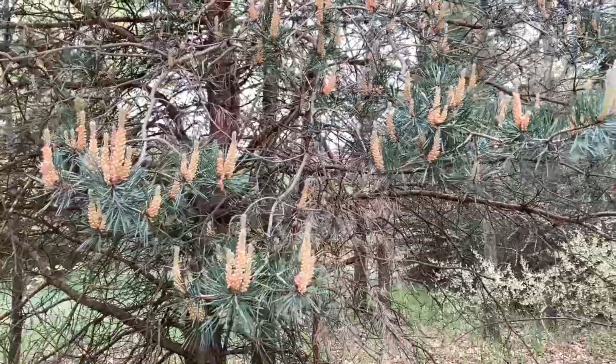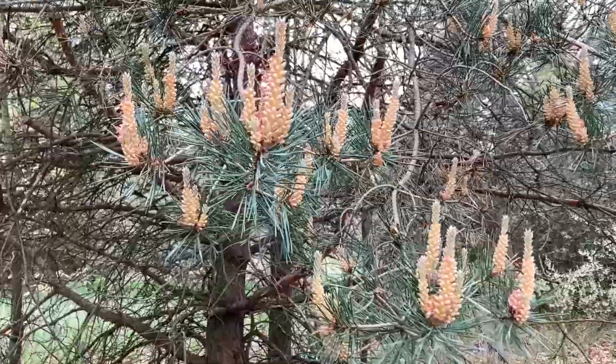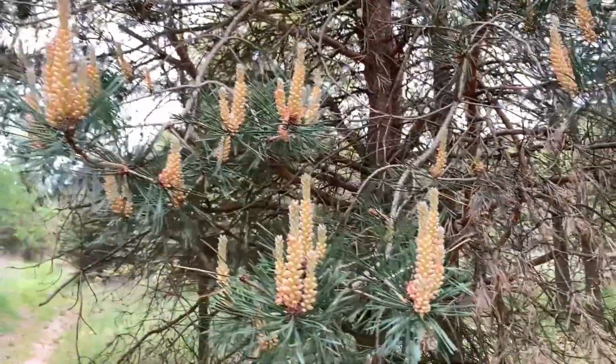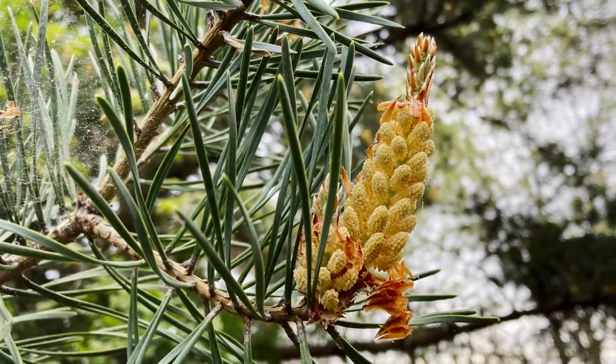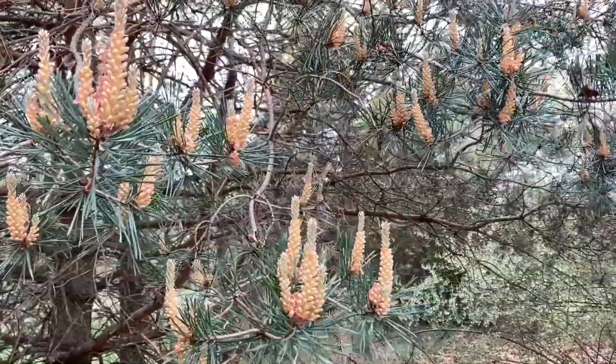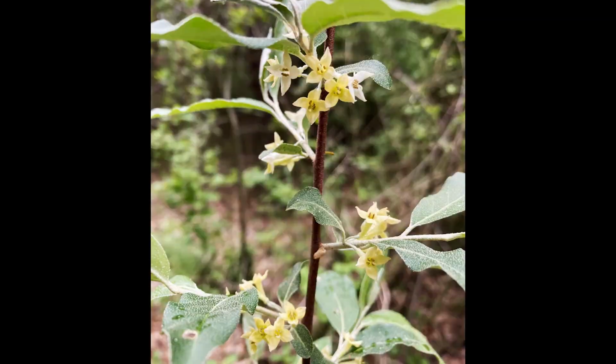You might have noticed that I'm shooting a lot of color today, and that's because it's very cloudy out, and infrared photography does not work well with clouds. So I'm relying on my color photographs, but I'm taking some infrared. We'll see how they turn out. In the meantime, I'm looking for things in color.